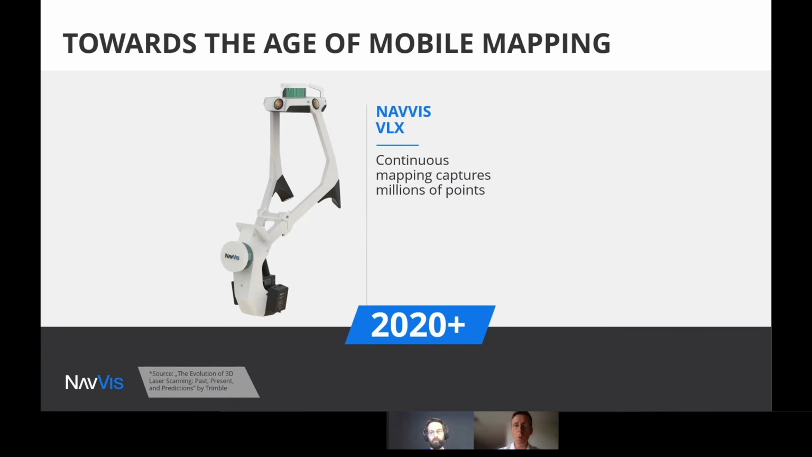Just a couple more words on the Navis VLX. The agility that we gain by having a portable device allows us to have much more complete scans of the facilities we're scanning. This is really the best of both worlds. We have the high quality through very advanced algorithms that are applied on the data we capture, and through the agility of the device, the completeness of the scans of the environment we're scanning. The result is very complete, having captured everything from all possible angles.